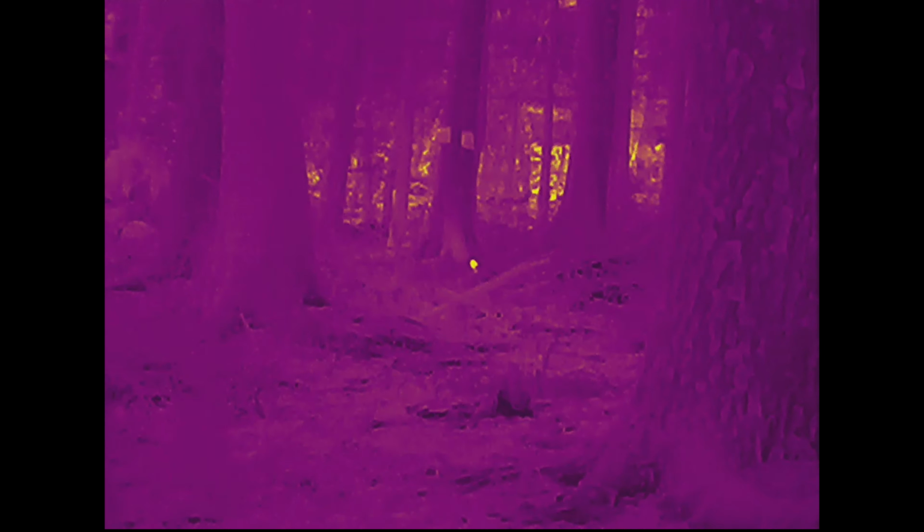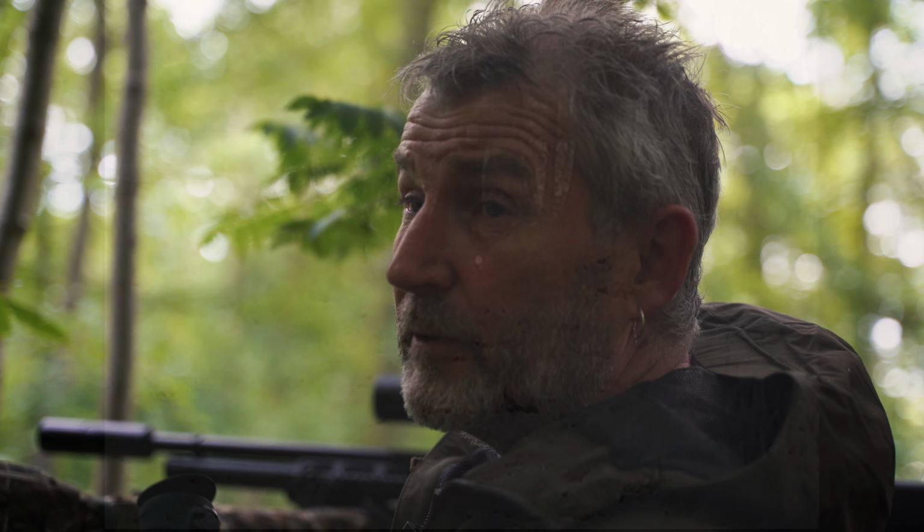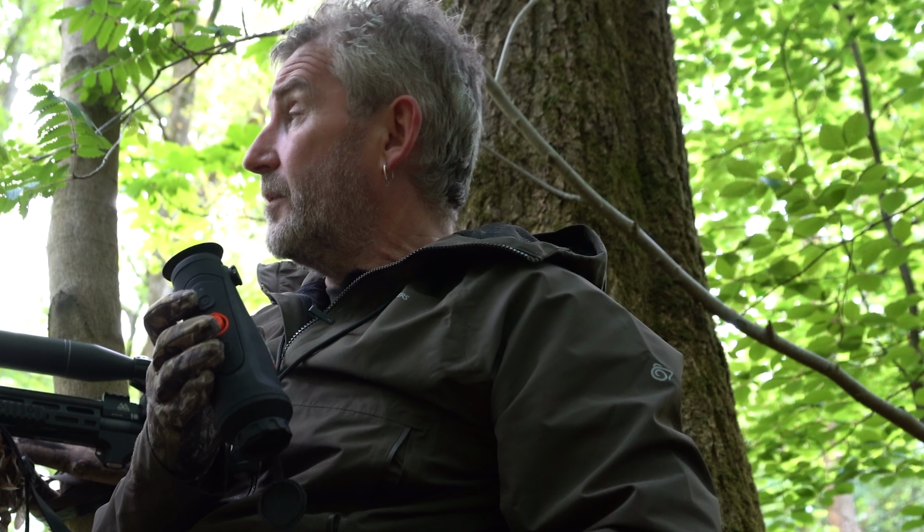Picking one up through the thermal, quite a way back, probably 100 yards away in the deep of the woods. It's coming this way, slowly, but hopefully it'll be in range.